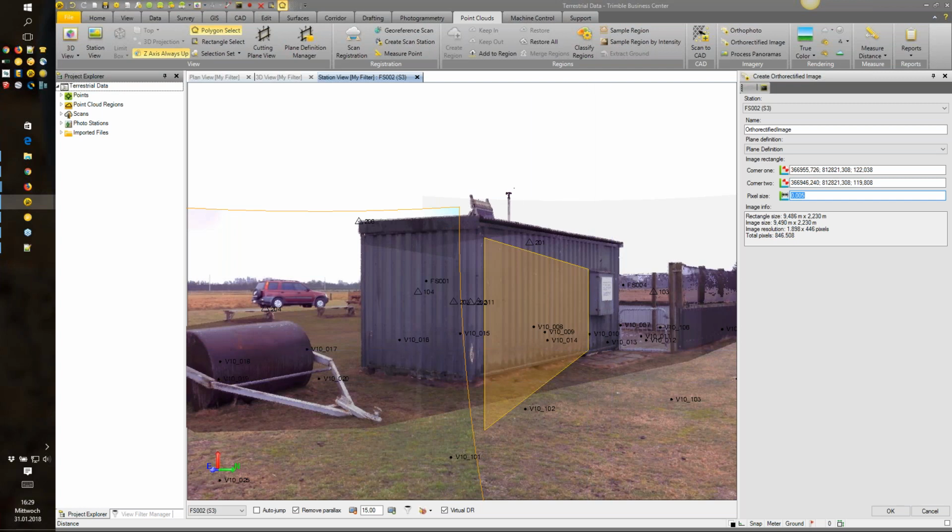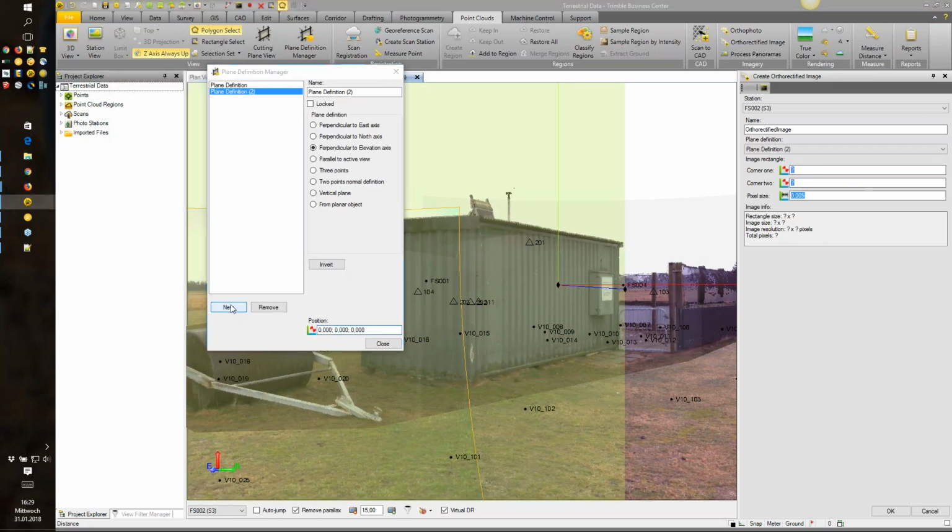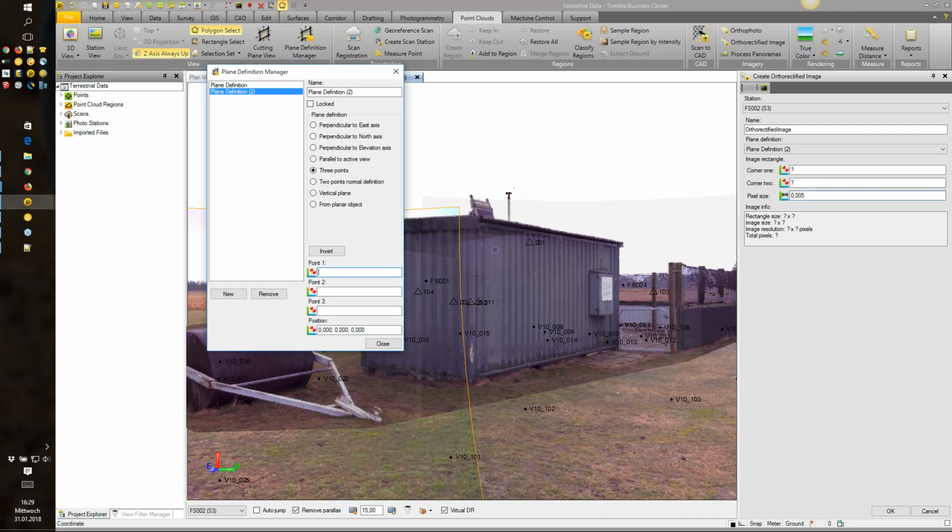For instance, this was not correct. We'll try again to create a totally new one, 3 points. Not sure why it's not working.